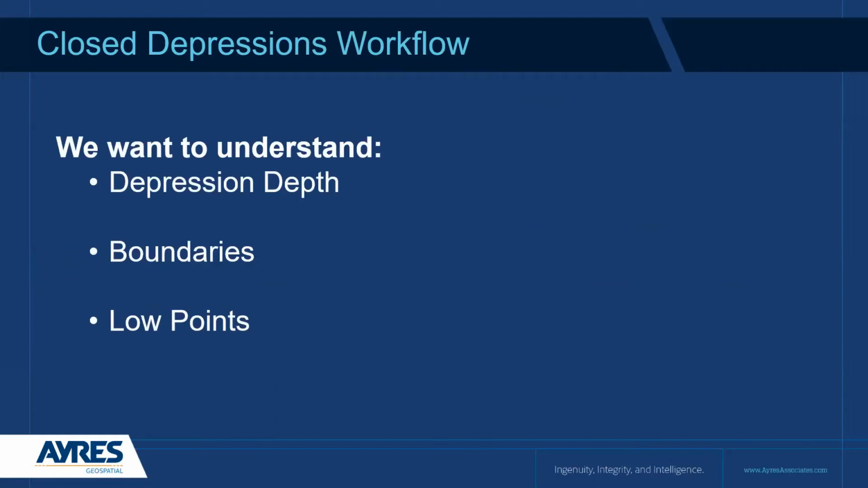So we're going to want to be able to create our depressions. We're going to want to have the boundaries for easy analysis of this. And if possible, we also want to identify where are the low points of those depressions. That would likely be a sinkhole or a natural recharge point.